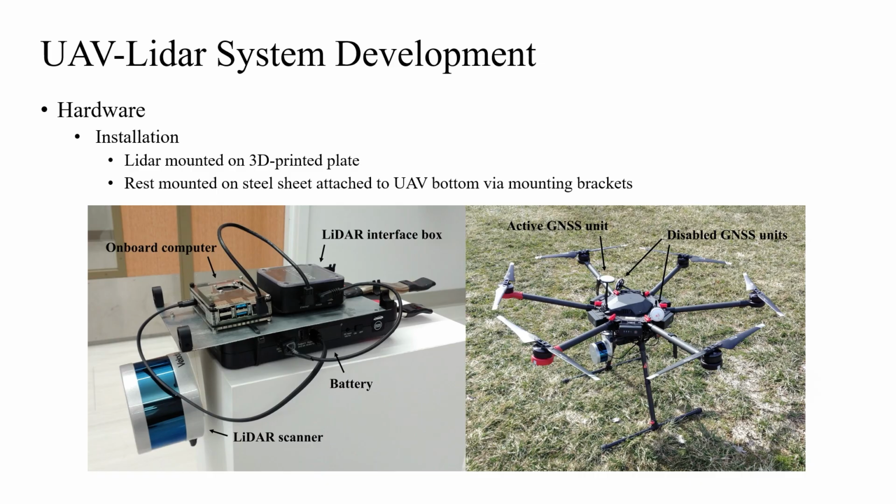Putting together a UAV LiDAR system that can generate geo-referenced point clouds from scratch was not easy at all, and I really should have given myself more credit for that, since at the time, there were a very limited number of studies that reported customized UAV LiDAR systems like mine. I remember one of my lab mates and I went to Home Depot looking for parts to fix the battery onto the steel sheet that the LiDAR was mounted on, and right after we walked into the store, we saw a big box of spring clamps for sale.